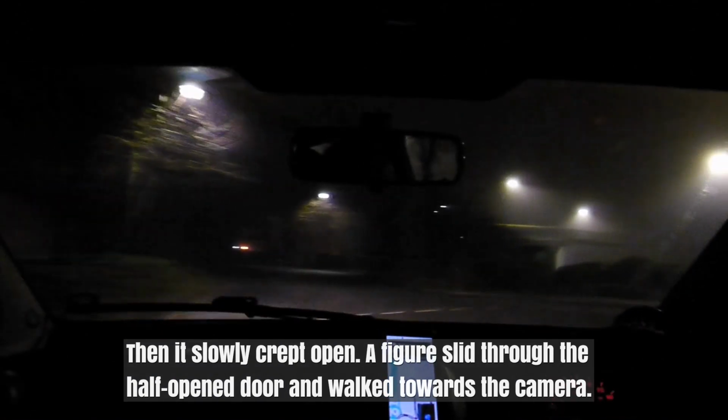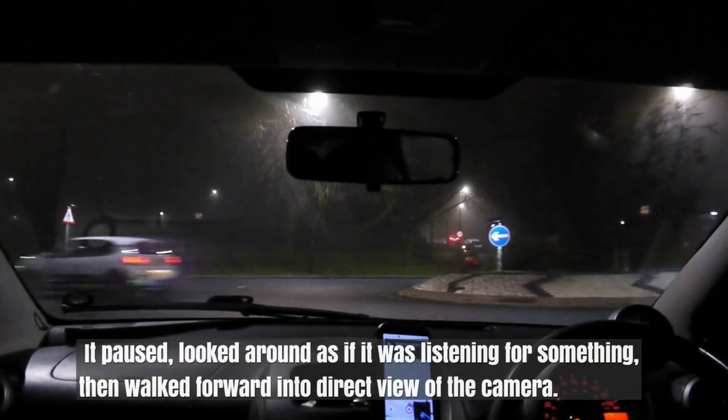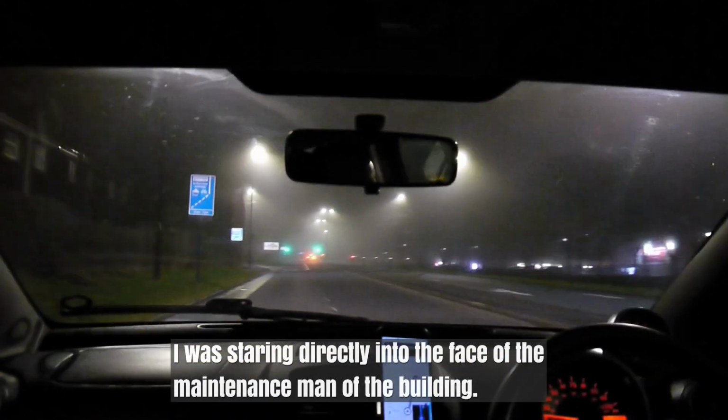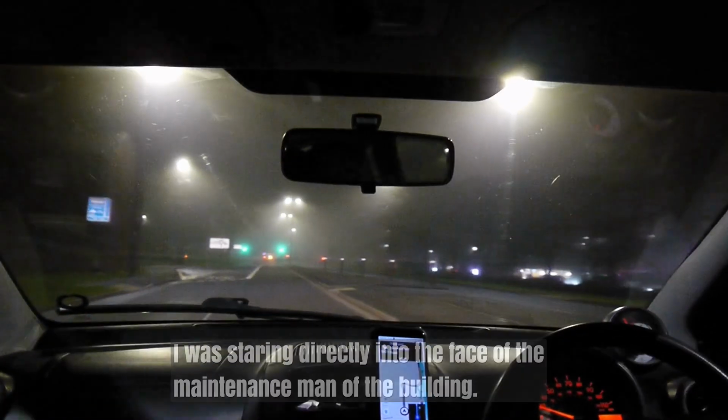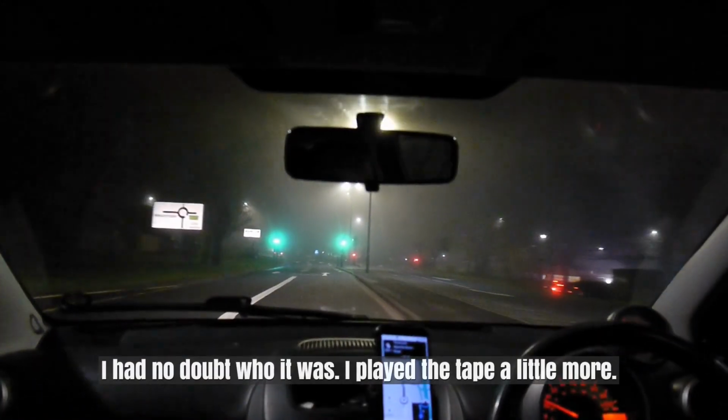A figure slid through the half-opened door and walked towards the camera. It paused, looked around as if it was listening for something, then walked forward into direct view of the camera. I paused the camera, the hairs on my arms and the back of my neck started to rise. I was staring directly into the face of the maintenance man of the building. I could see those big thick glasses and curly hair. I had no doubt who it was.